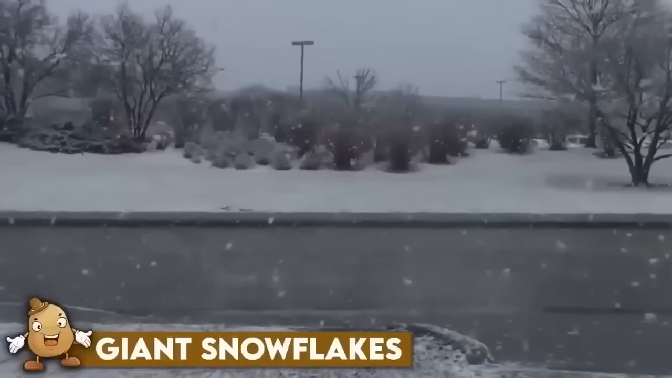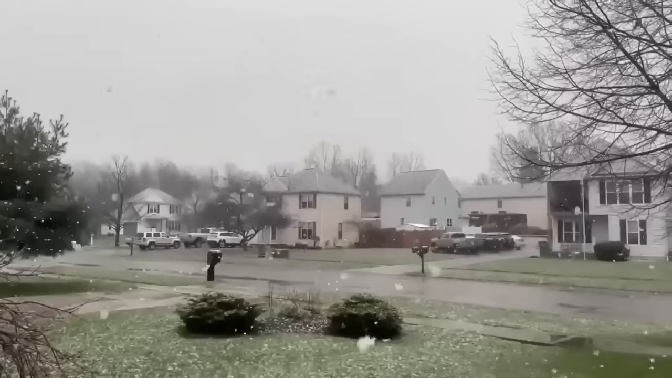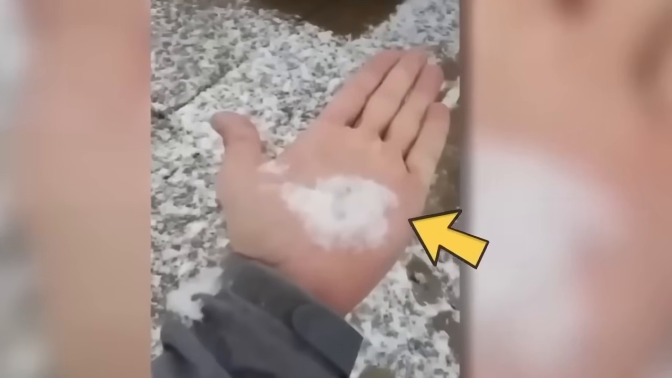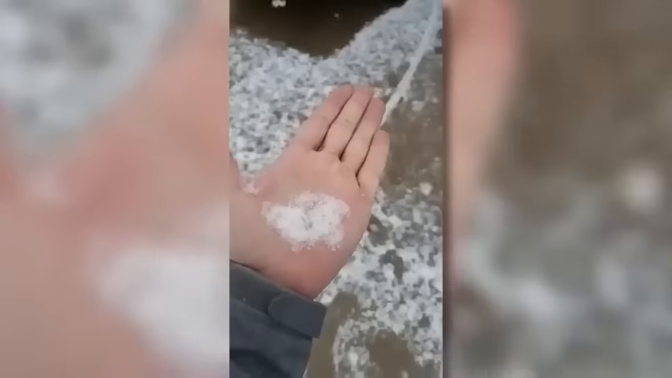Giant snowflakes. In a November blizzard, a man ventured outside his home to capture the unique sight of a storm of thousands of large snowflakes. As he tried to catch one with his hand, he was in awe of its delicate and fragile nature, only for it to break upon touch. The excitement of the moment was so great that he even opened his mouth towards the sky, trying to taste the snowflake. The man was truly captivated by the beauty of the snowstorm.